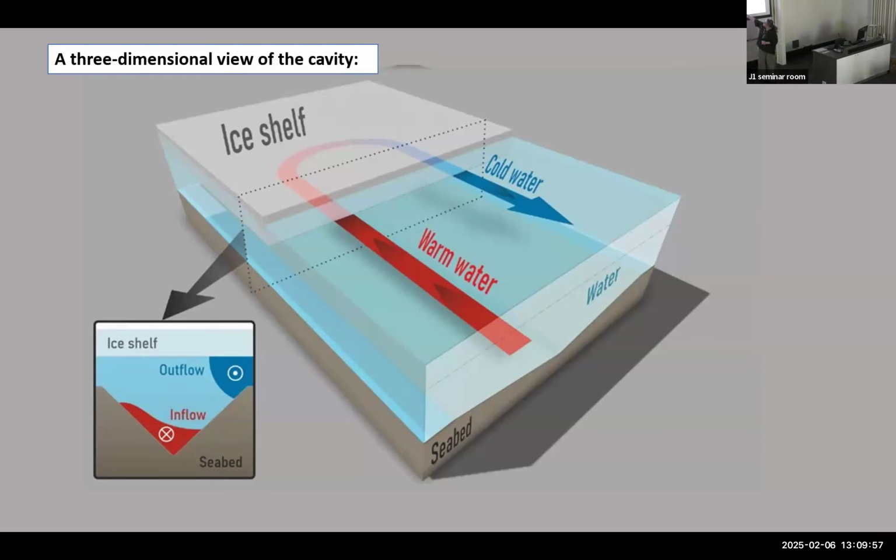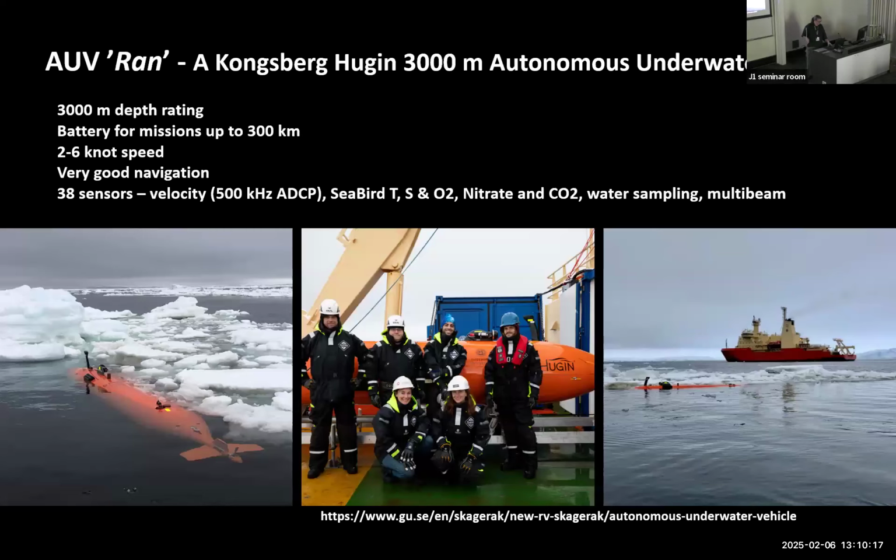So somewhere this warm water gets in and somehow it meets glacial ice and then it flows out again in principle. But the fuzzy part here is where does it meet the ice and what processes happen when it meets.